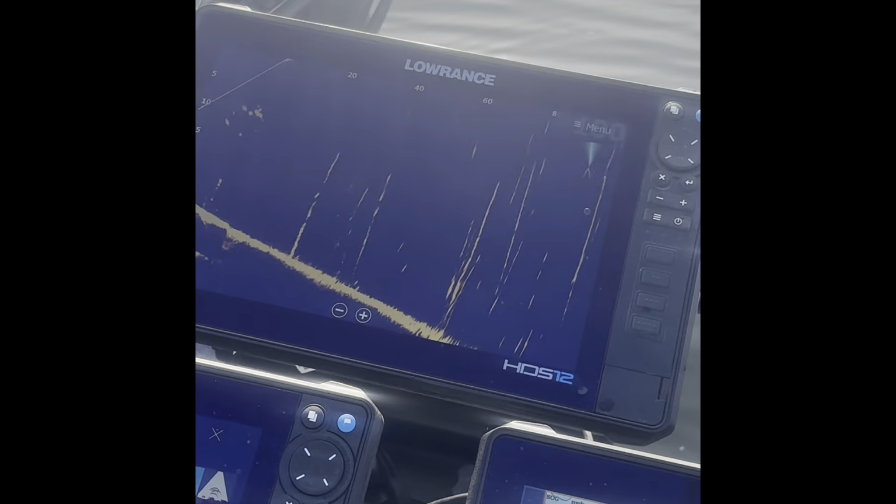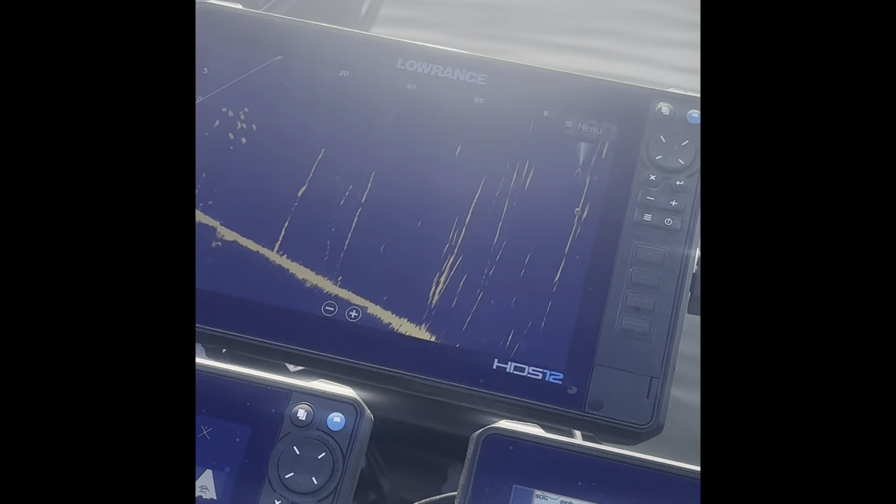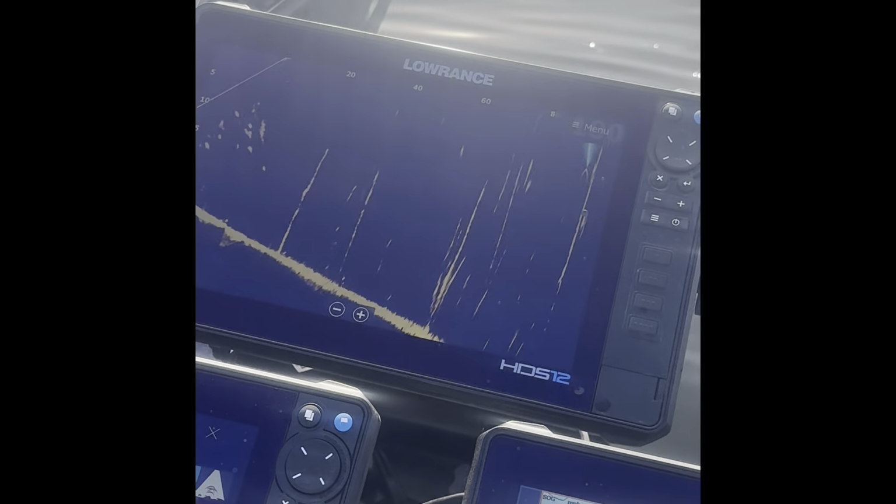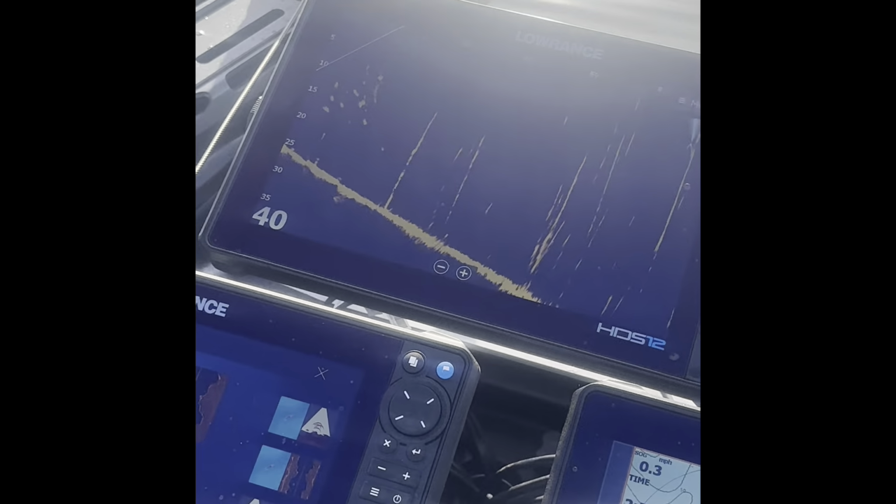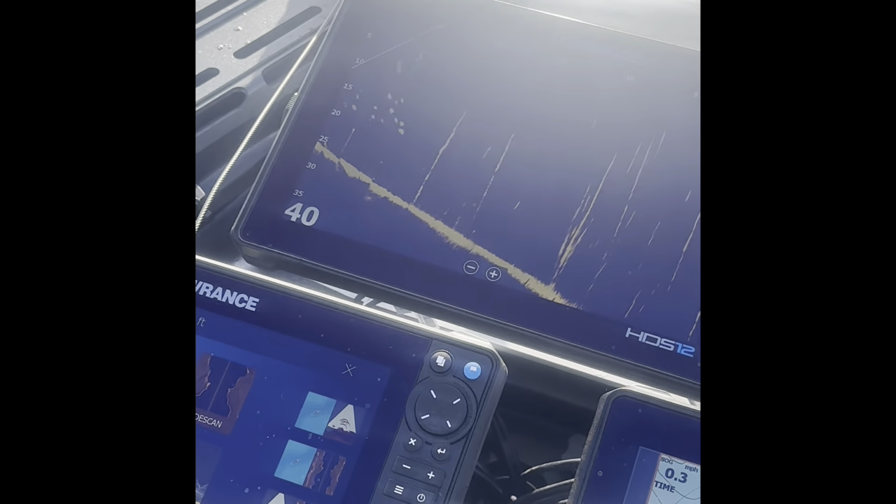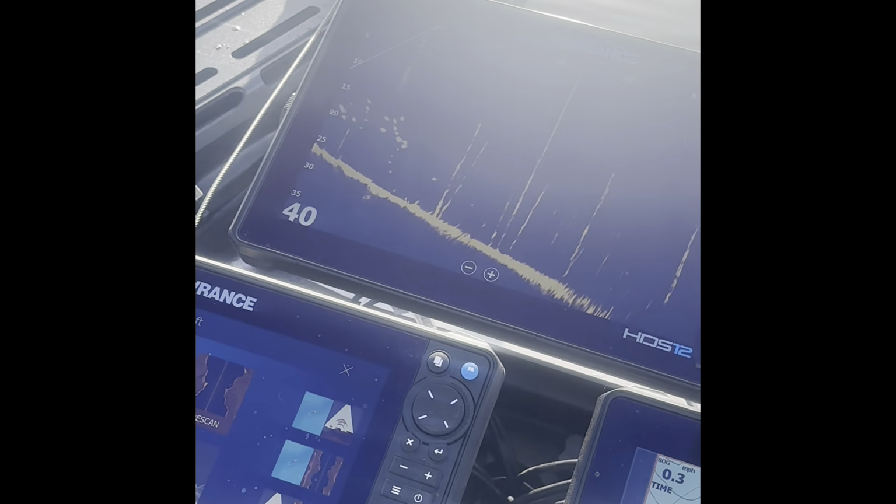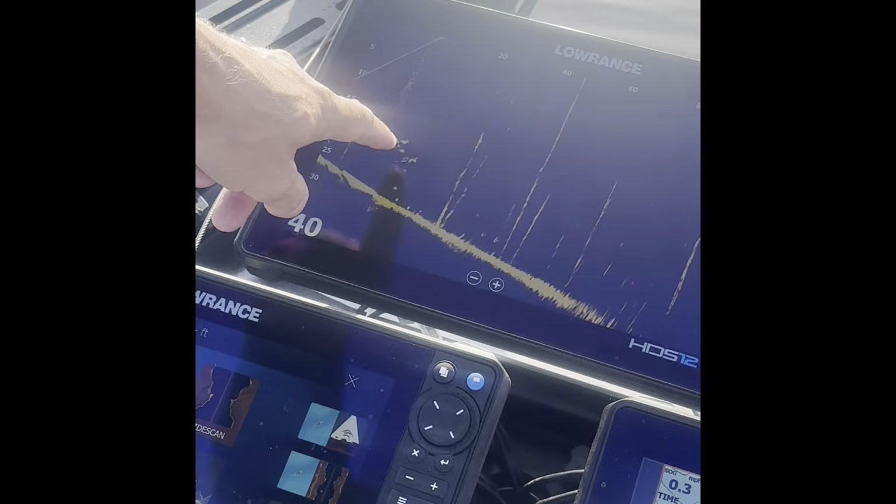There it is, right there. Got it on all their noses. Oh, there's a mother load of them right there. Oh, there's another one. Oh, I lost them. Oh, man. They're all right underneath the boat. See them all right there. That's a lot of fish.